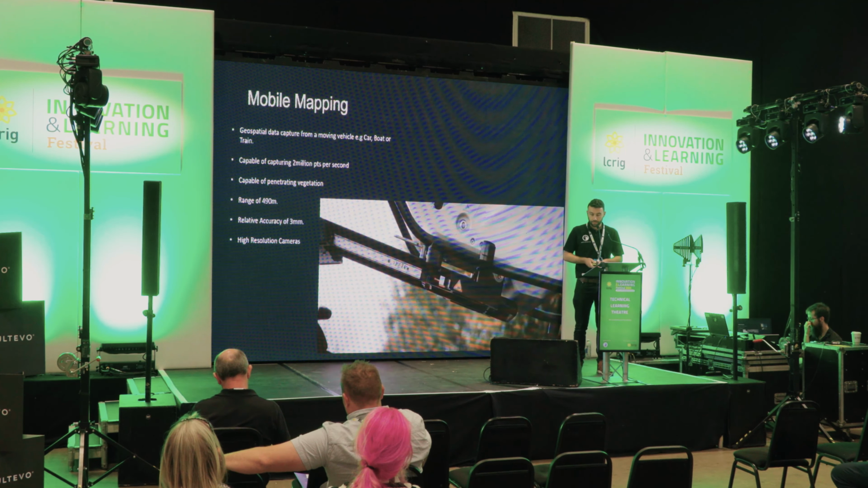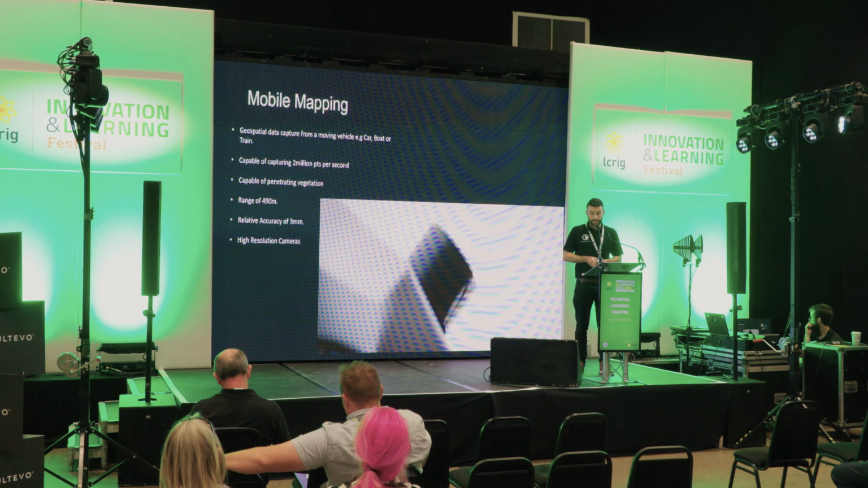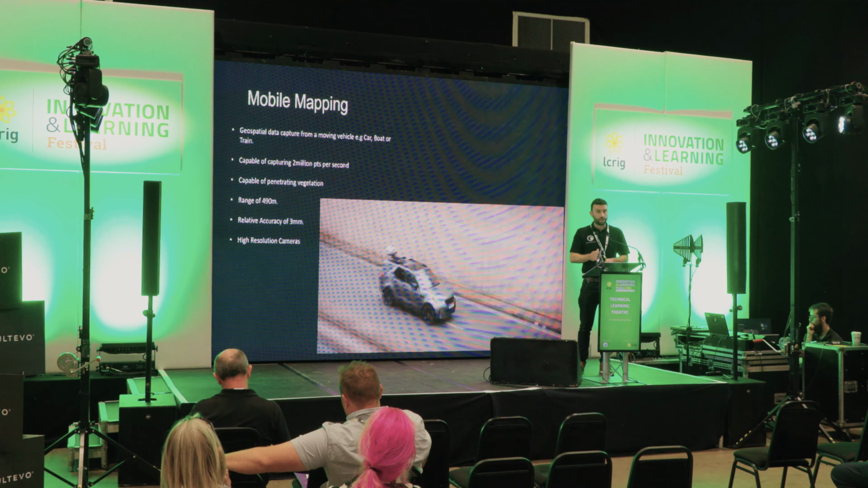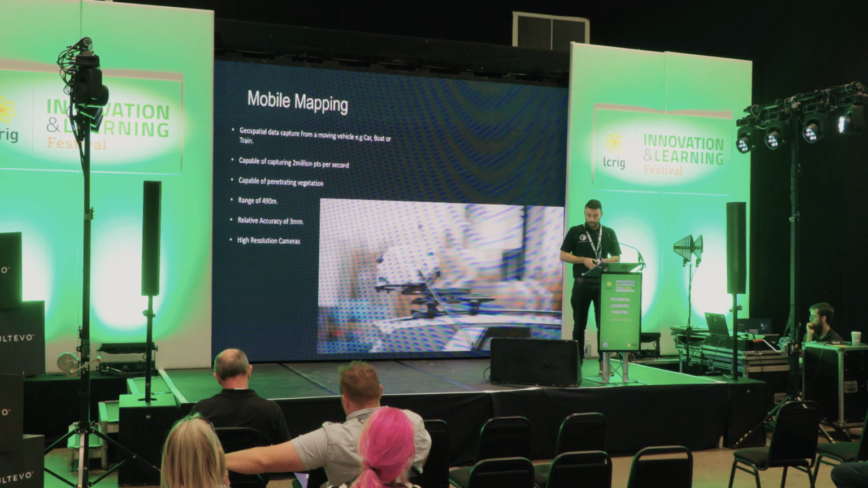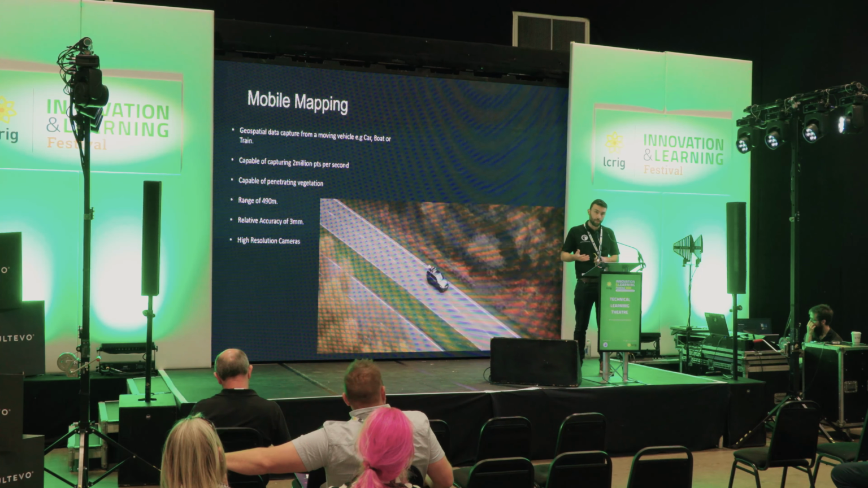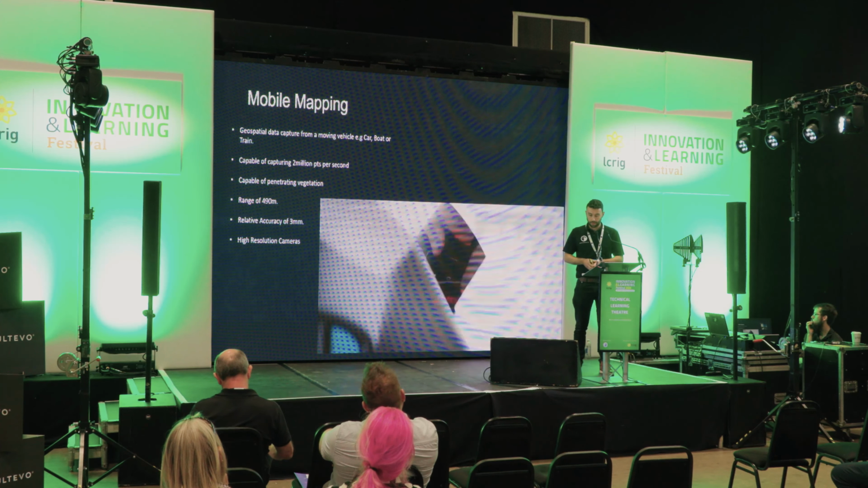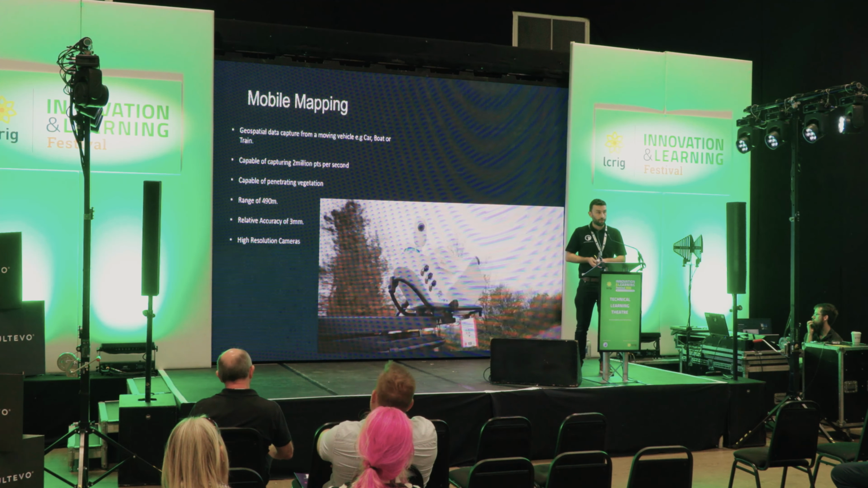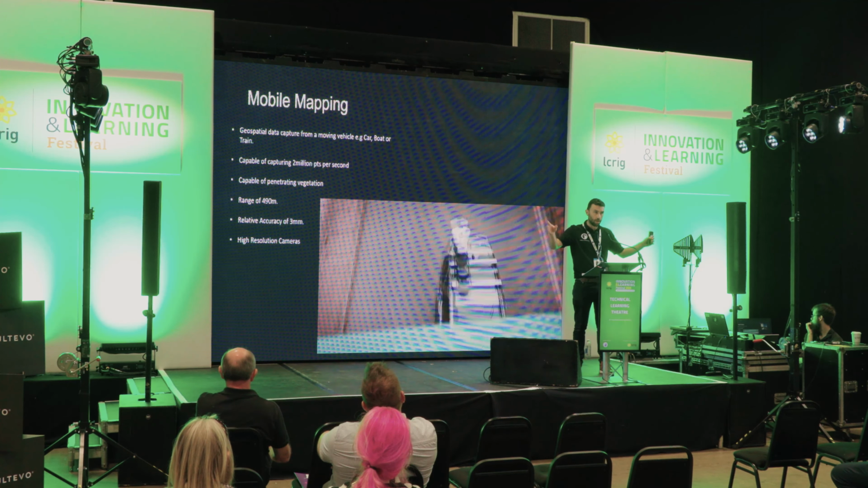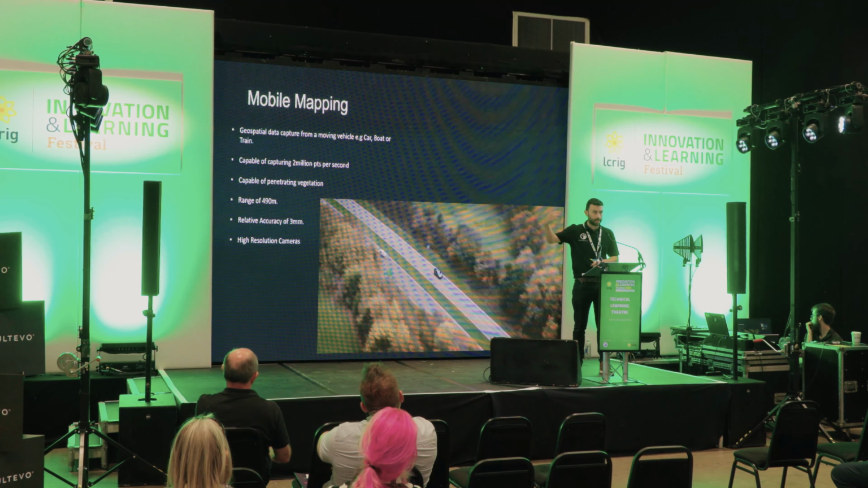So what is mobile mapping? Well, mobile mapping is the geospatial data capture from a usable vehicle, as I said. We're capable of capturing 2 million points per second, capable of penetrating vegetation. So even in those areas that you think wouldn't be appropriate, we can actually survey through vegetation to get detail. We've got a large range of up to 490 meters. So anything that you think is out of reach is no longer out of reach. We can get that. You don't need to commission other surveys to get things in the distance.